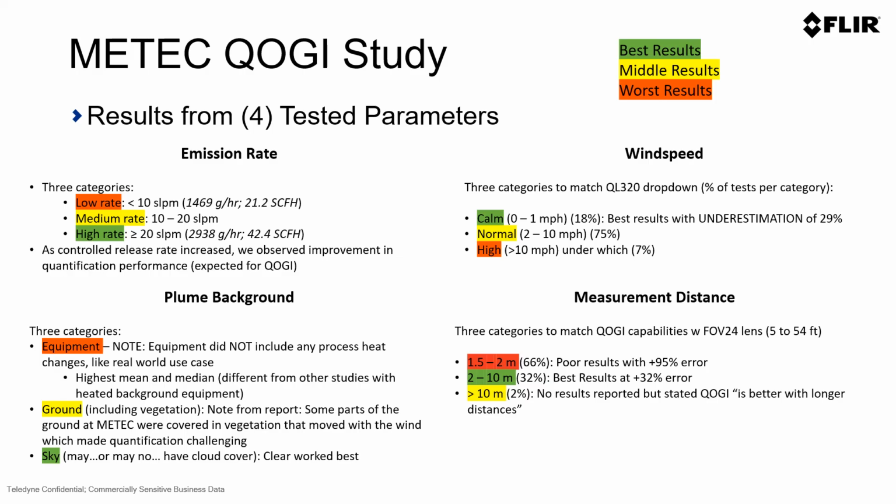What is a bit challenging or a bit surprising is the plume background results. In this study, they stated that the equipment background had the worst results. That's a bit different than the previous studies that we've seen, because most of the true QOGI analysis or the studies that we've seen were real-world examples, where equipment that's in the background would have process heat and allow for a better and higher delta T in the results.